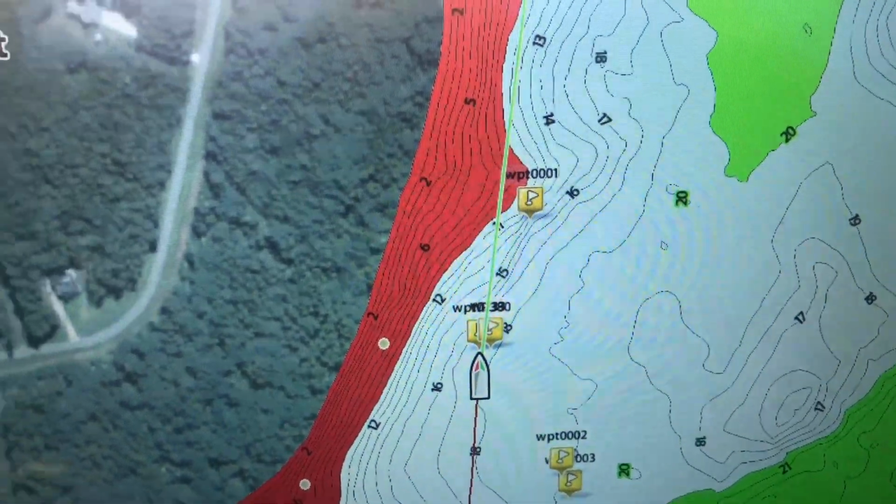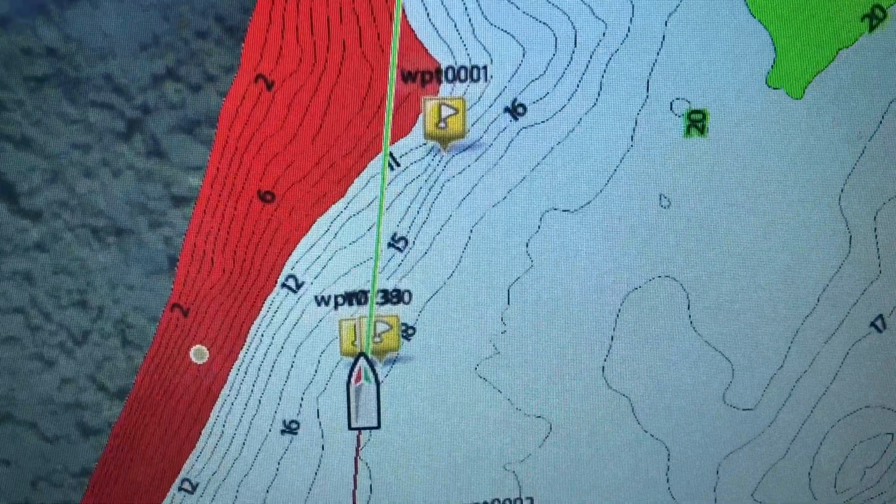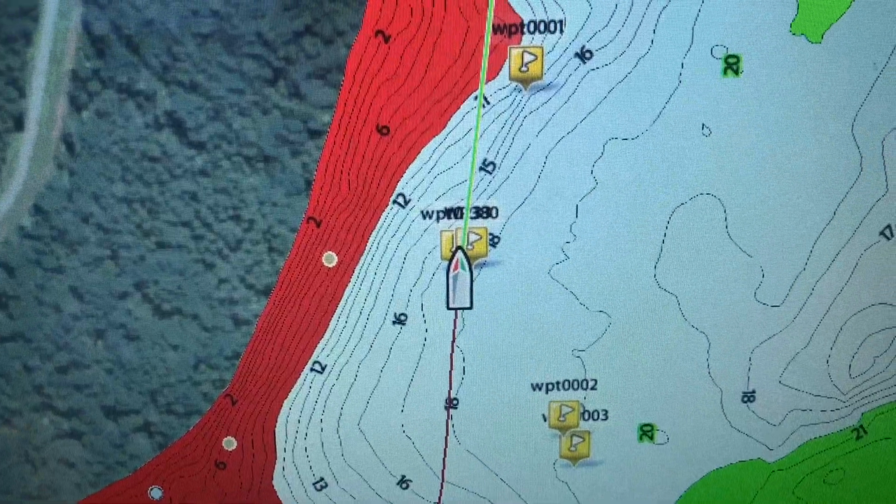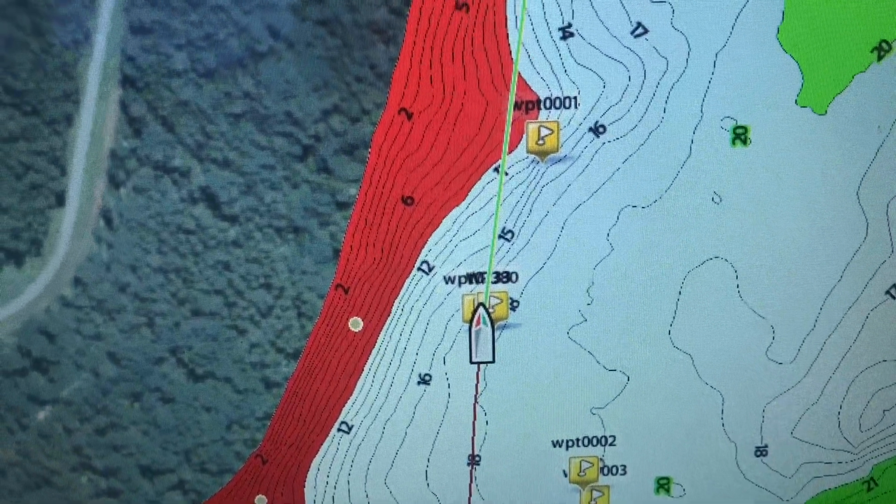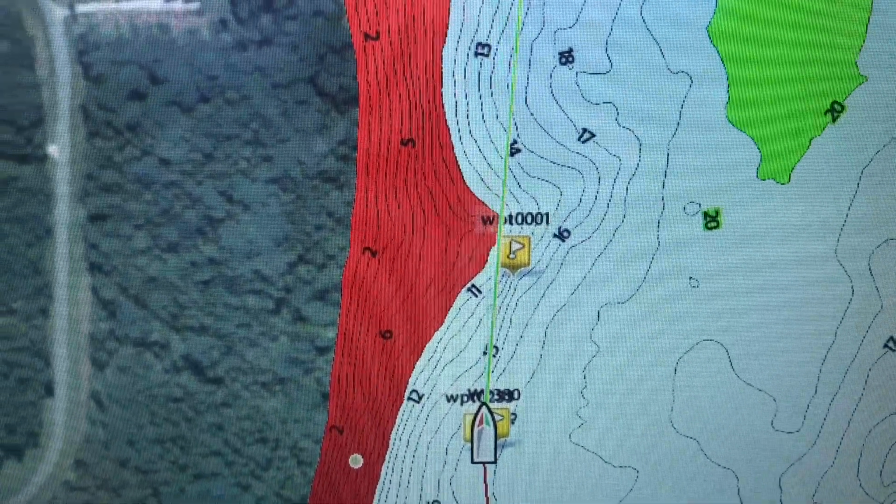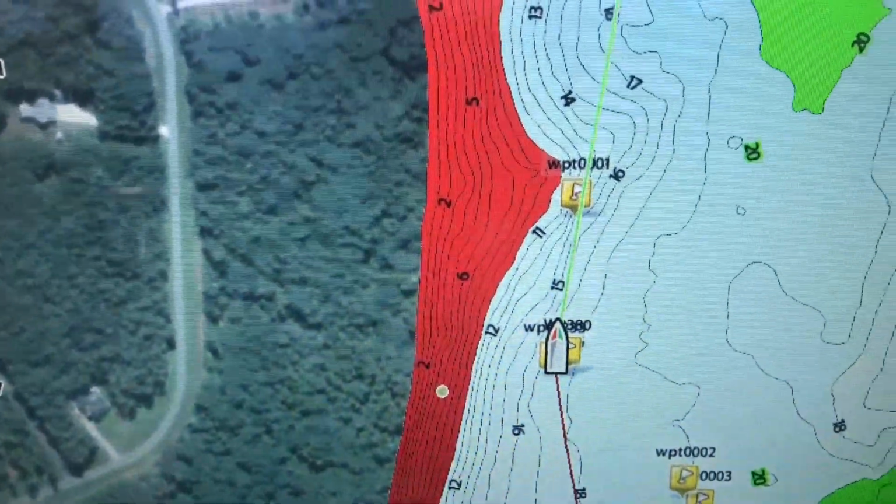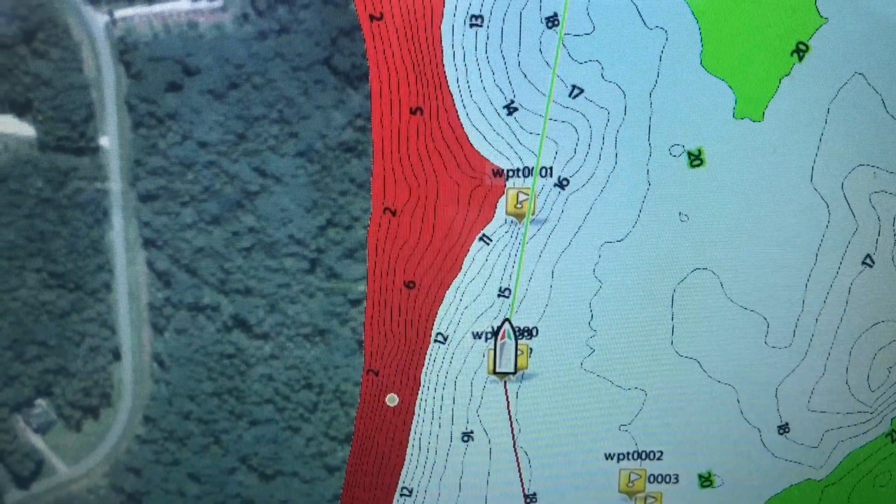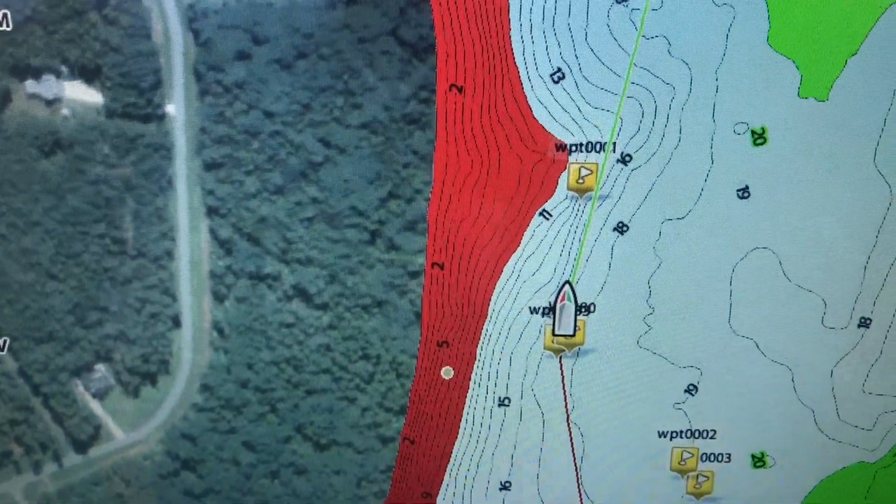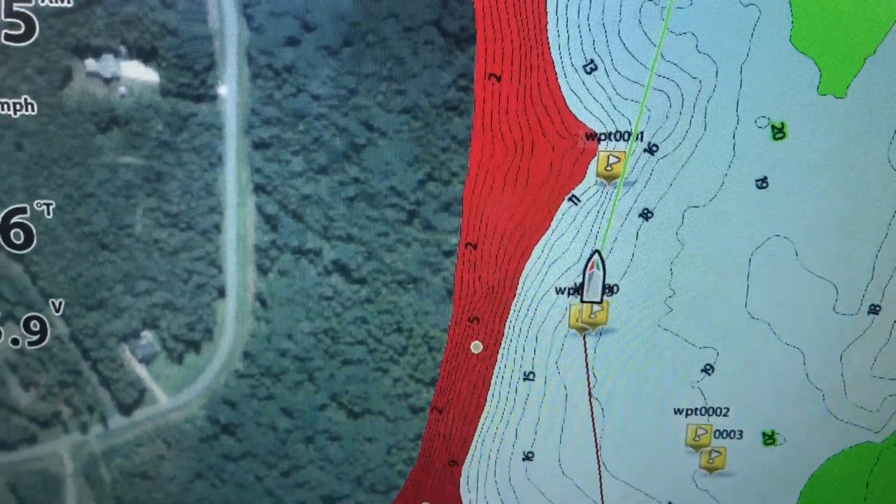All right, made a run down the lake, and I'm gonna go over that waypoint. I'm gonna head over here, show you how to navigate, get kind of close to the waypoint. Then I'll put the trolling motor down and get the live scope running, and it'll put us right on the brush pile. So we'll get kind of close to it